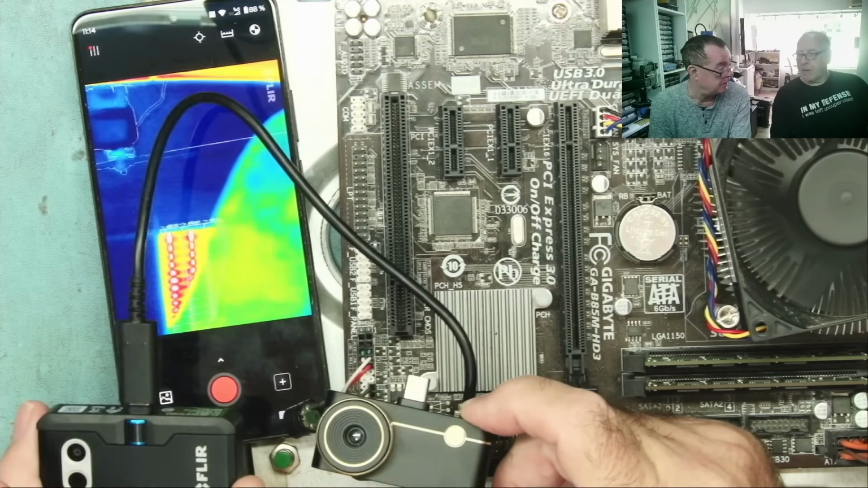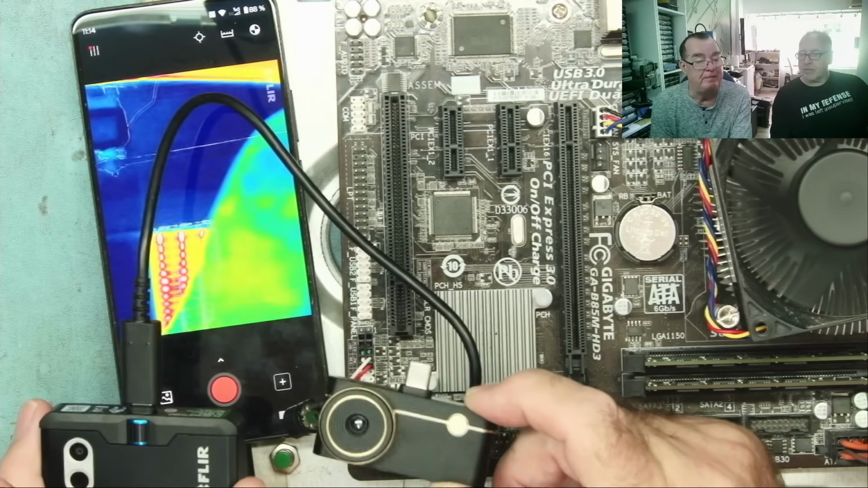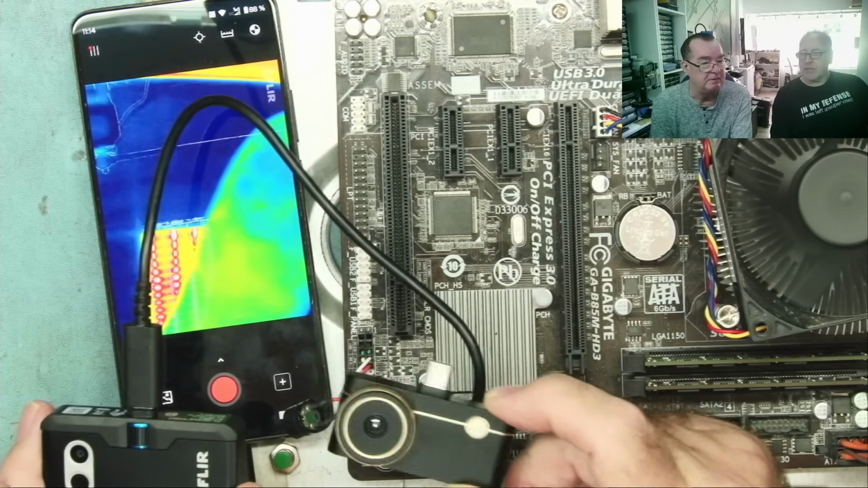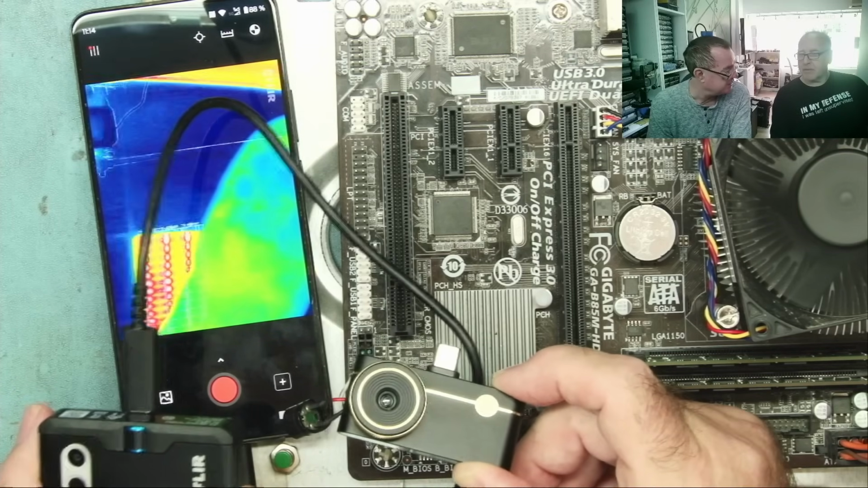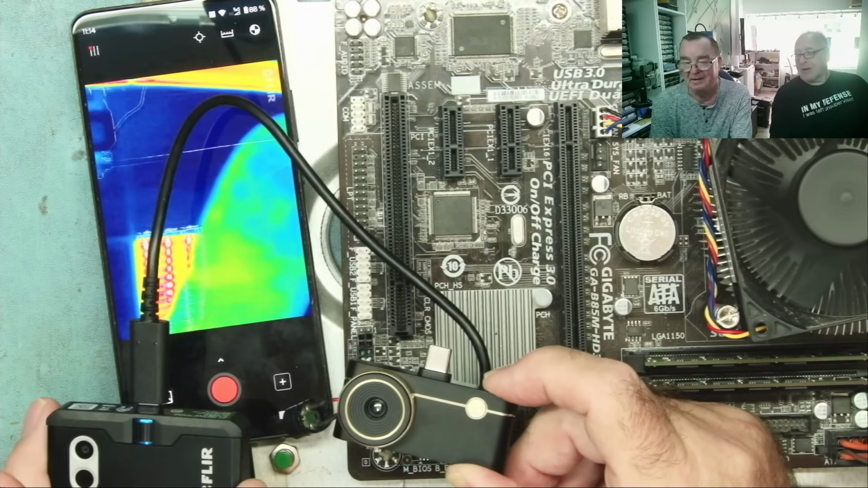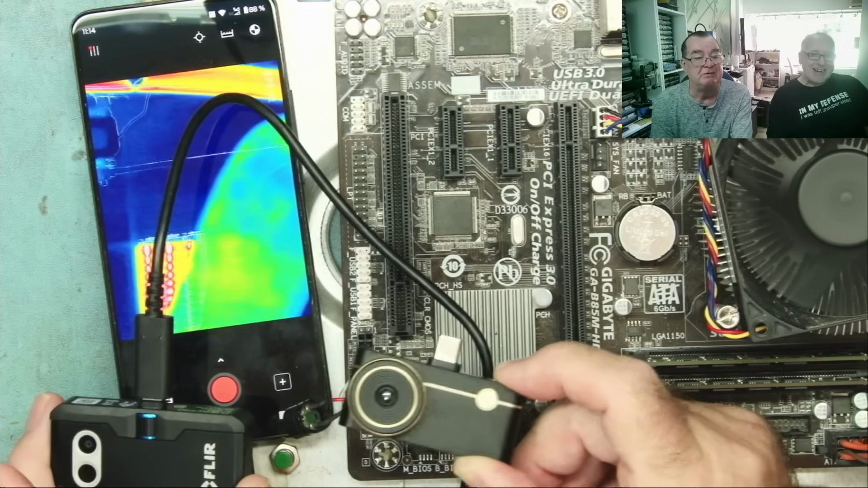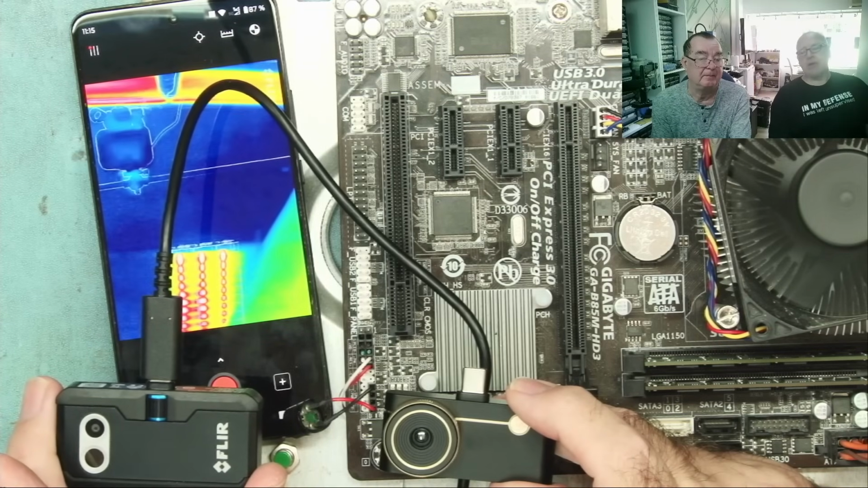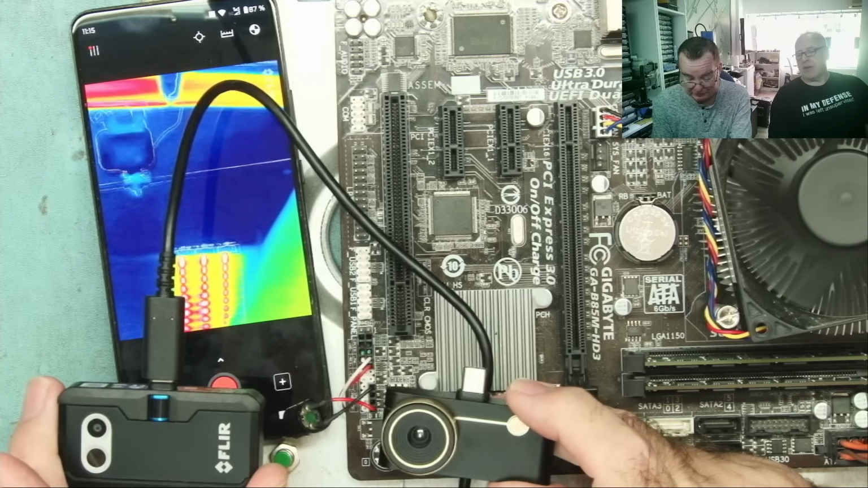So if you're thinking of buying a thermal camera, I would suggest really consider this. There are cheap models on the market, but if you're looking for a professional tool that's going to keep you happy with what you're doing for years, I mean, electronics are getting smaller, true, but you know, with eyes getting less sharp. Exactly. So seriously consider this one, guys. And what I love here, you can't lose the macro lens. It's included. Yeah, it's just screwed on.